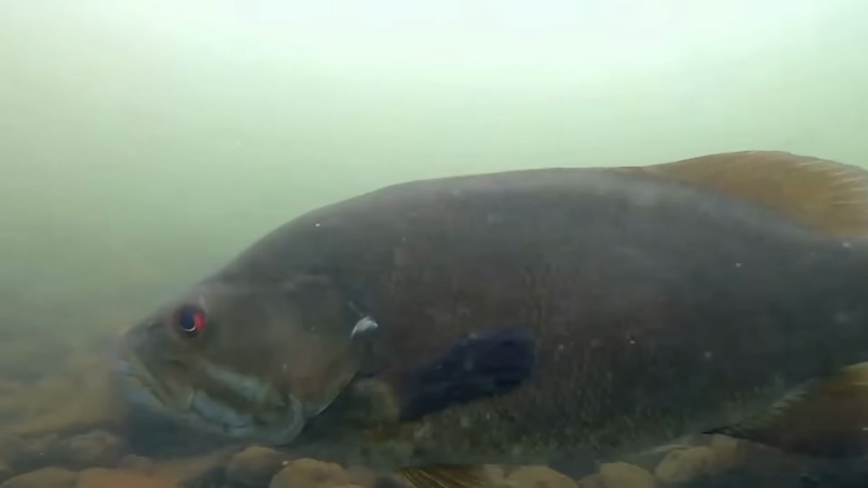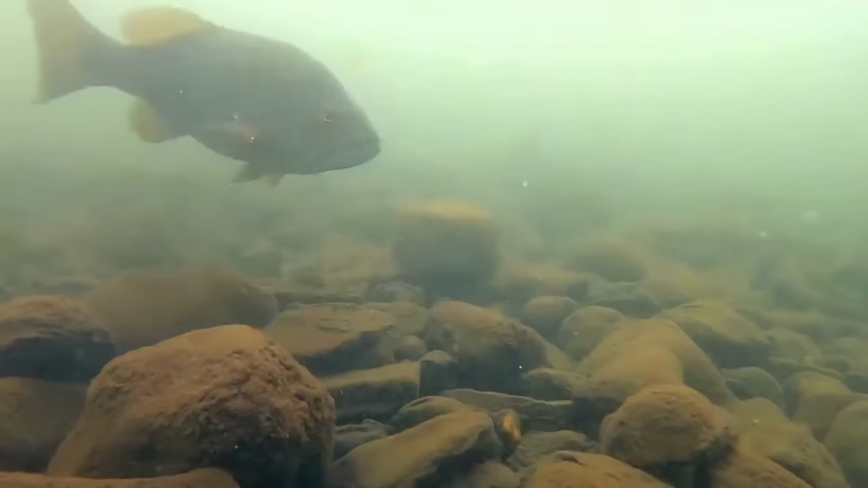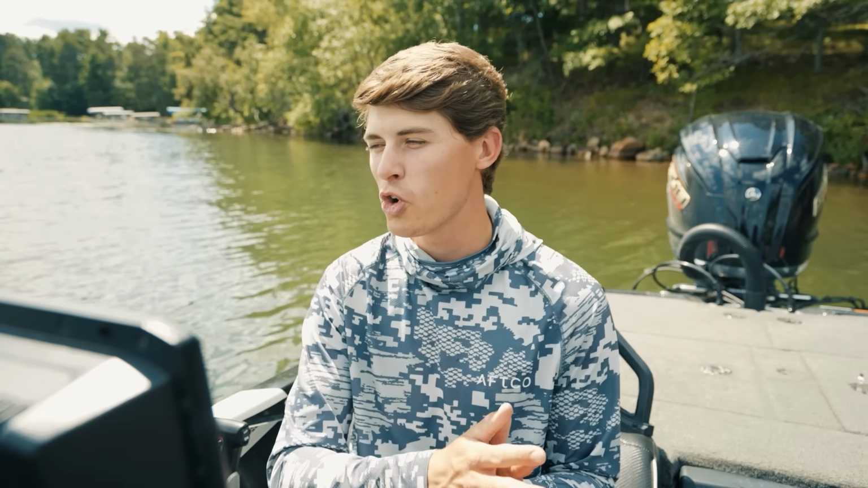The reason why I'm talking about humps as my number one place is because I feel like that is the highest percentage chance you have of finding offshore bass on rock. A hump is usually out in the middle of the lake. If there is any kind of forage base out there, there's nowhere else for them to go. They are kind of stuck there, and so the bass have an easy place to feed, an easy place to live, and they don't want to roam in open water.